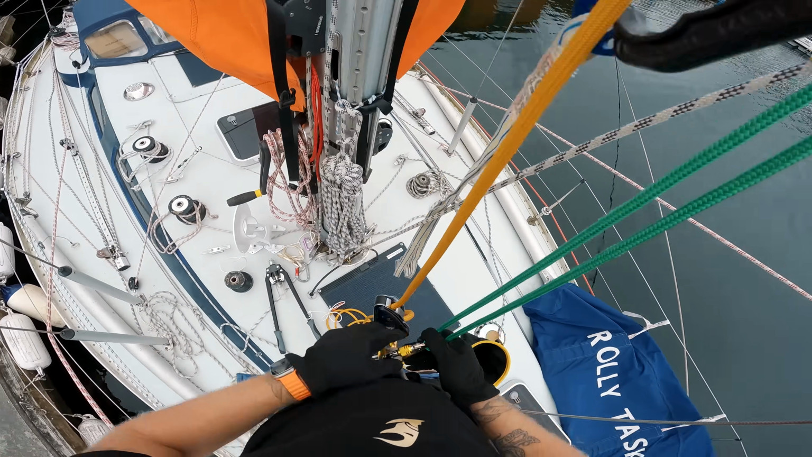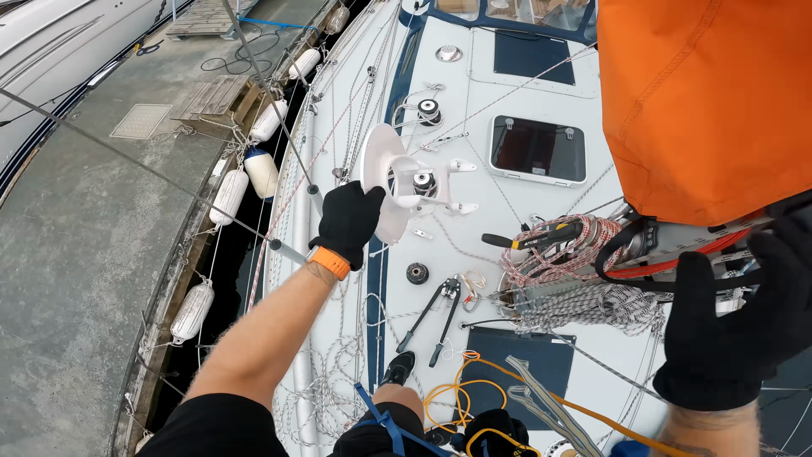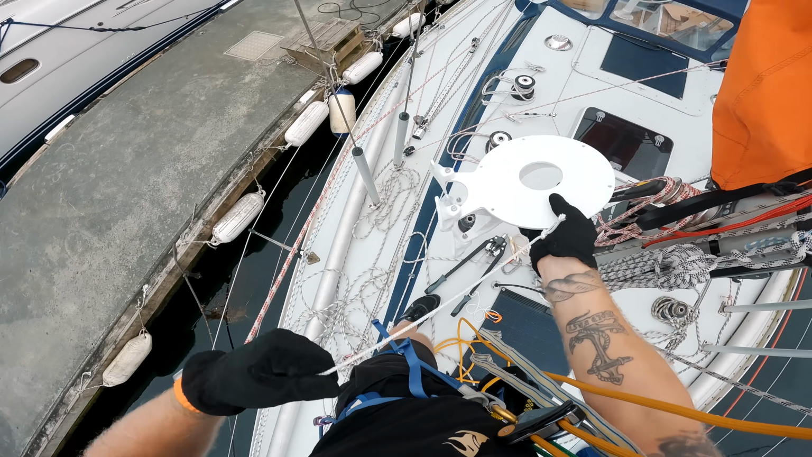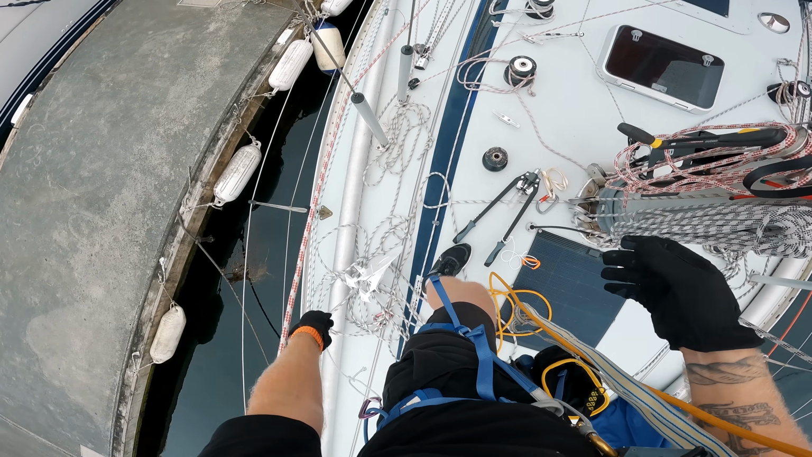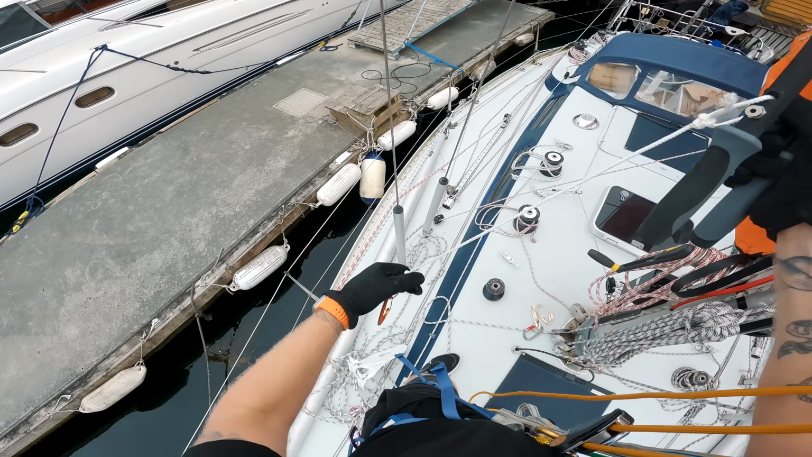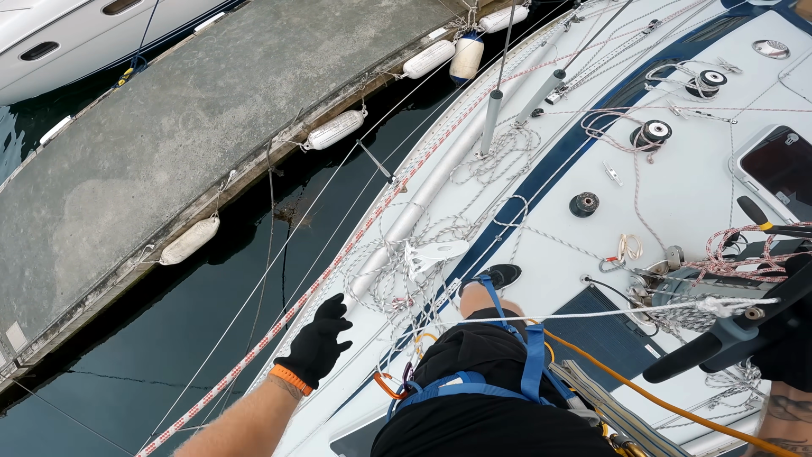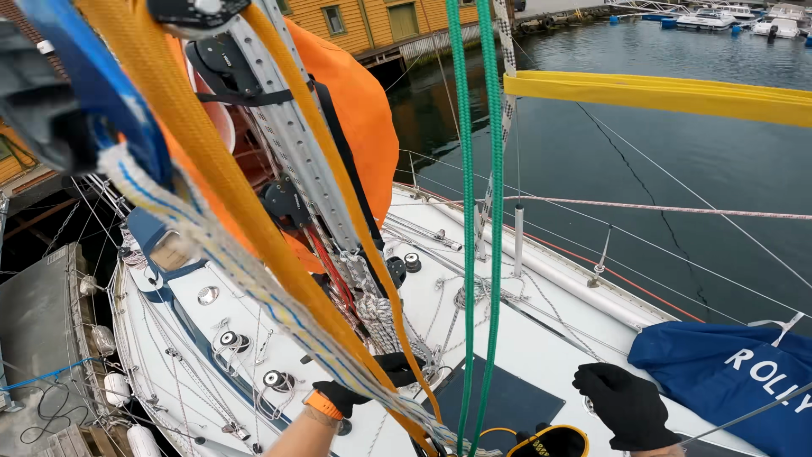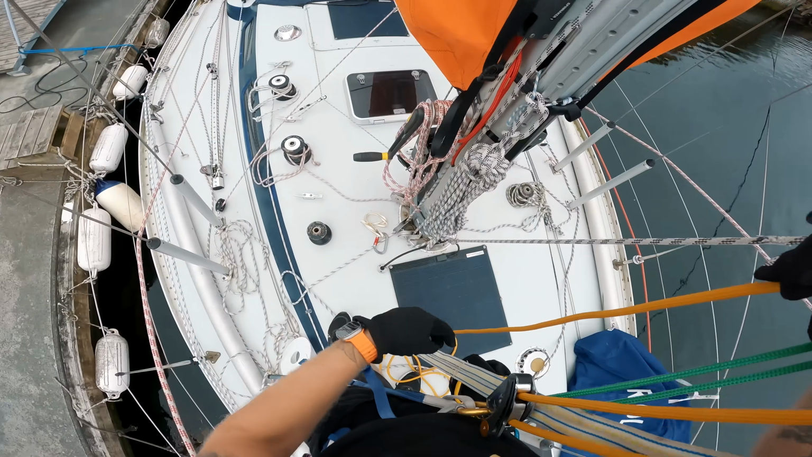Security line secured. So that's the bracket. I'm just gonna hang it off on my belt like that. And the nail gun, or whatever you call it, hang it off there. Nails and drilling machine for the holes. Let's go.